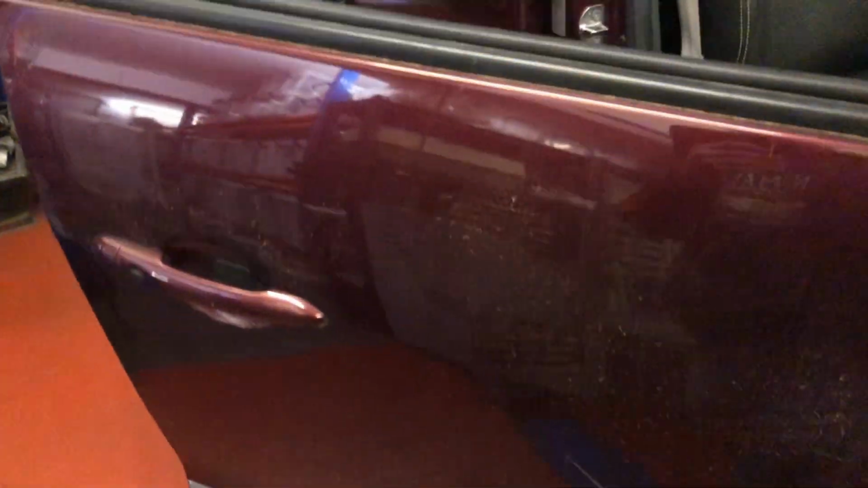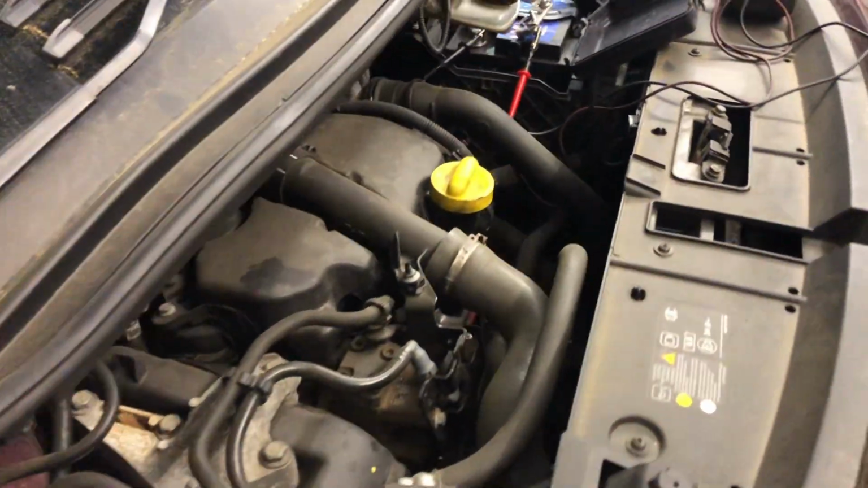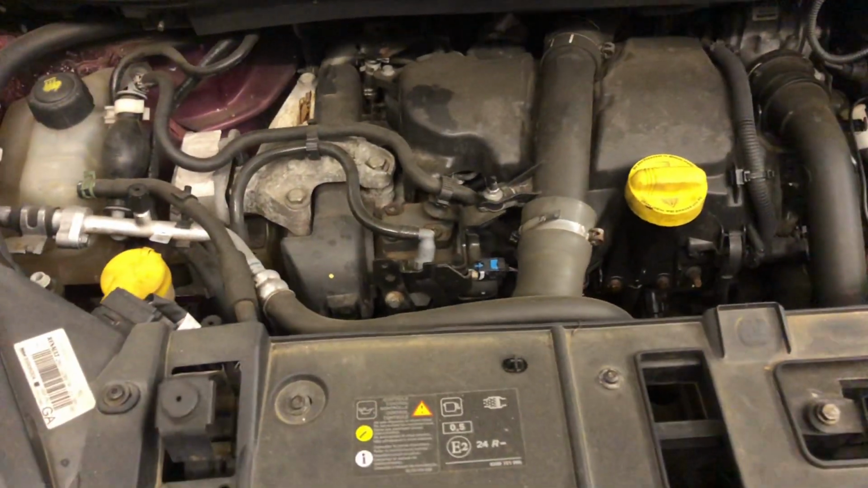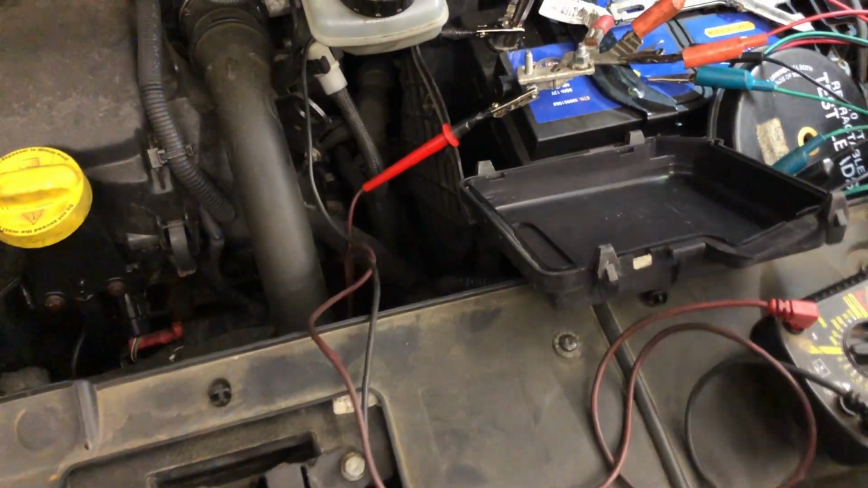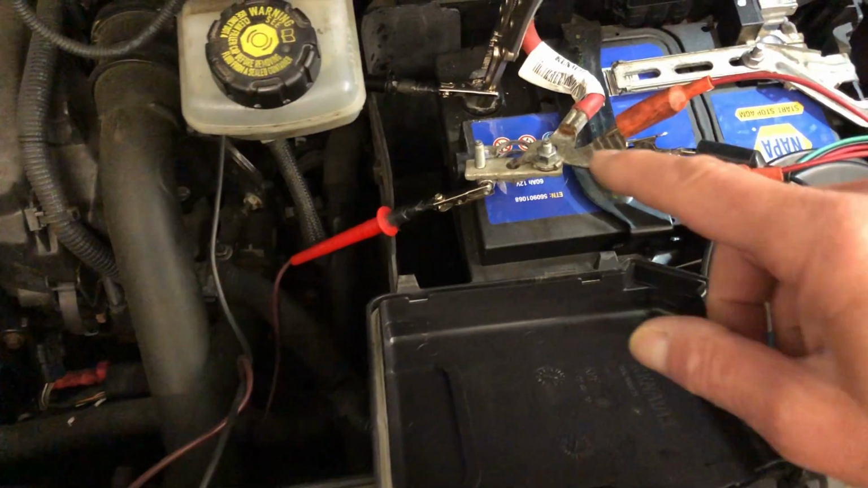Okay, so today we've got a 2015 Renault Scenic, and the problem we've got with this is a parasitic drain. The customer leaves the car no more than overnight and it goes flat. So we're just using an old school method here.